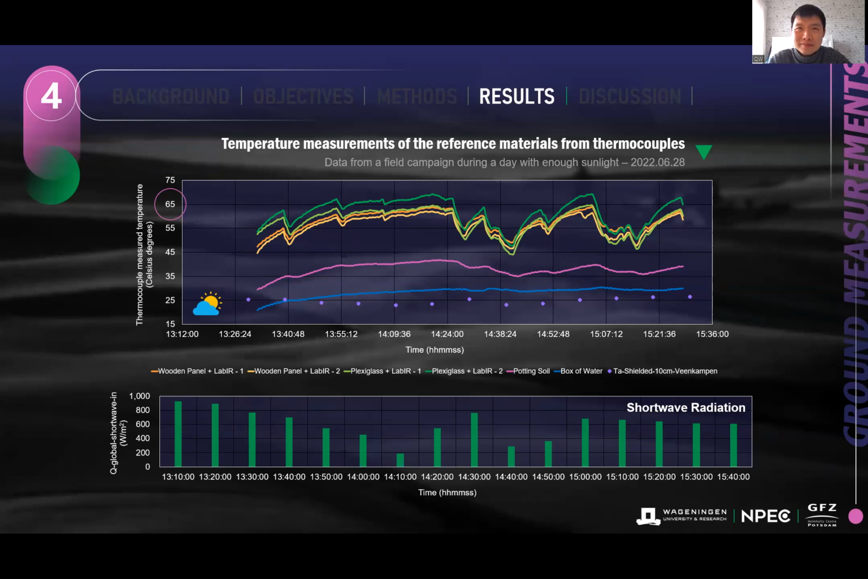And now I have some results from the ground measurements. As you can see from this slide, I have presented the temperature measurements from the thermocouples for those materials. You can see this is a very bright day, with very few clouds, and the temperature measurements for the fixed emissivity materials are very high, even reaching 60-something degrees.